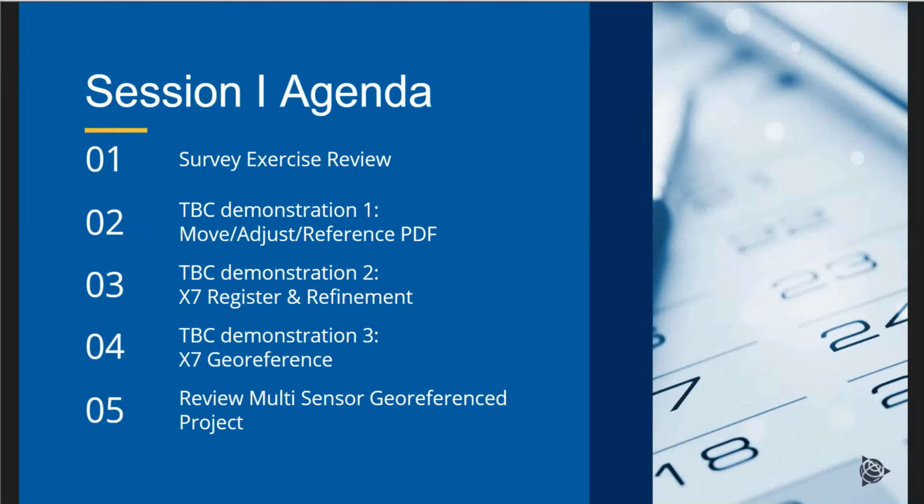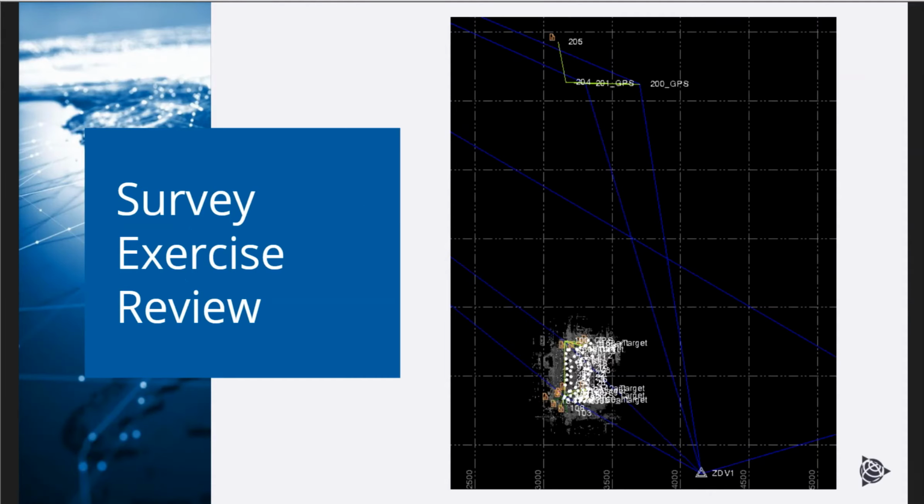This part is setting it up for the georeference and then applying the georeference, followed by just reviewing the completed project with all the multi-sensors in the georeference project with the X7. So here's just a review of the survey exercise. We see that GNSS, we have a couple locations with total stations, and in the lower left, that's the georeferenced X7 data. We're just going to highlight a few points here.